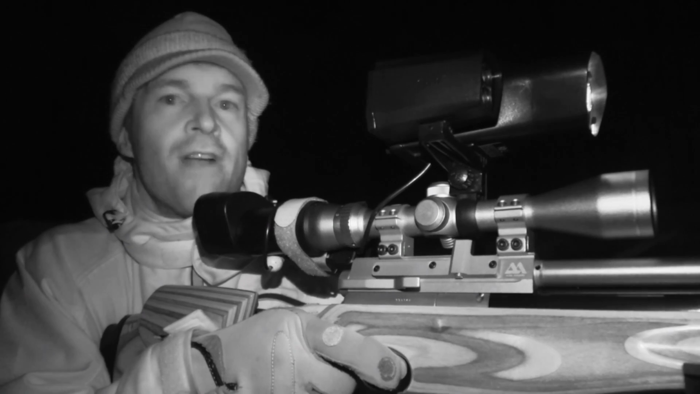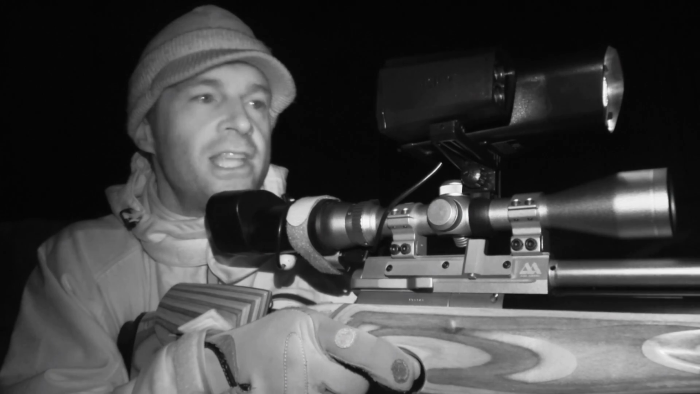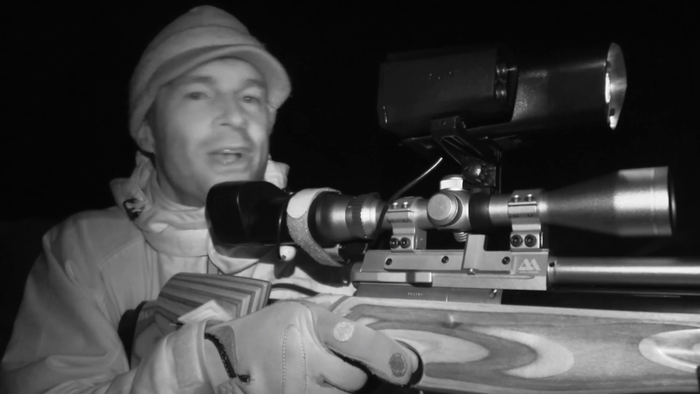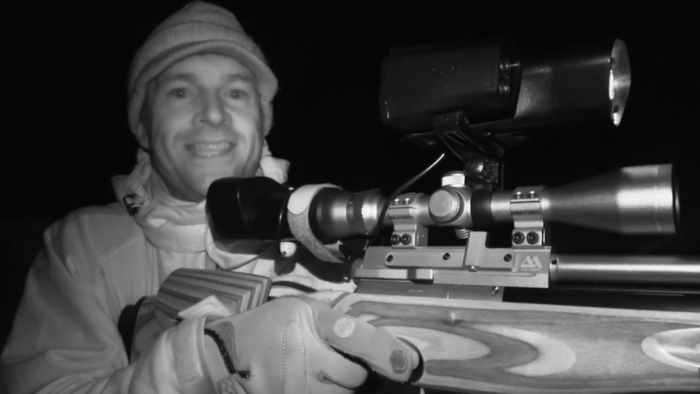Well, there have been a few rats popping out the walls this evening. Now, that one came quite a long way out, so I decided to take the shot. It took an absolute age to drop, but it's flopped out now, it's down with the others, and that takes us up to 3.